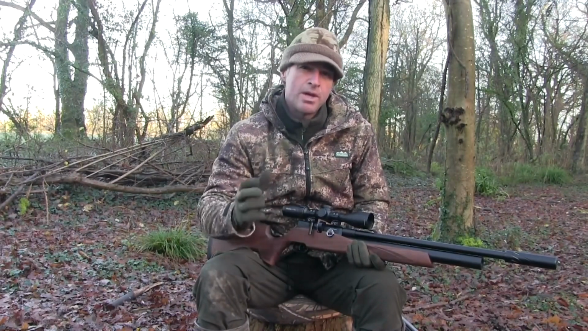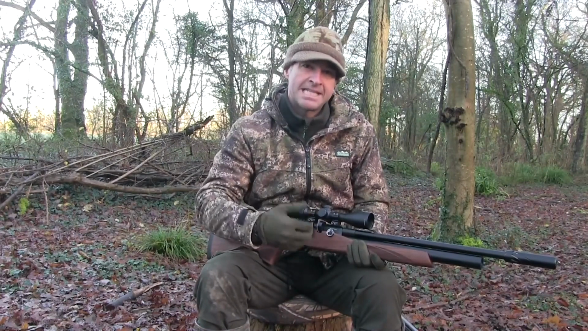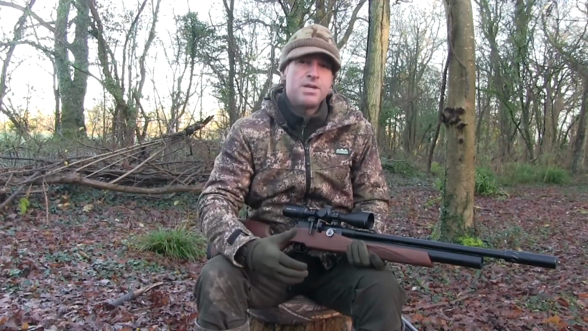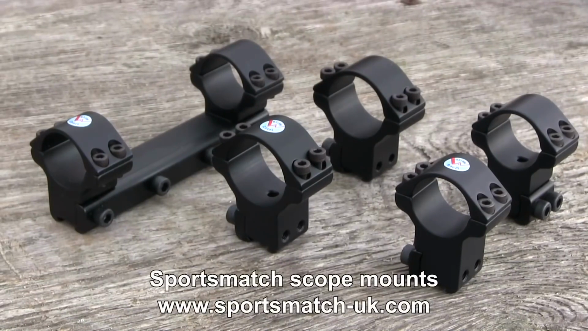There is just no point at all in having a brilliant airgun and a great set of optics, and then putting a weak link in between the two. Now, I've been using Sportsmatch scope mounts for years. They come in numerous variations to suit different guns and different scopes, and they've never let me down.